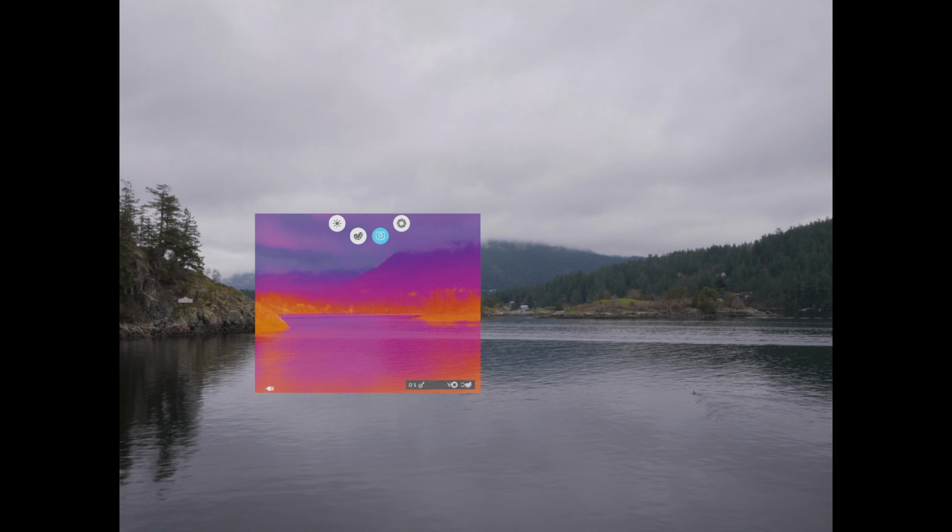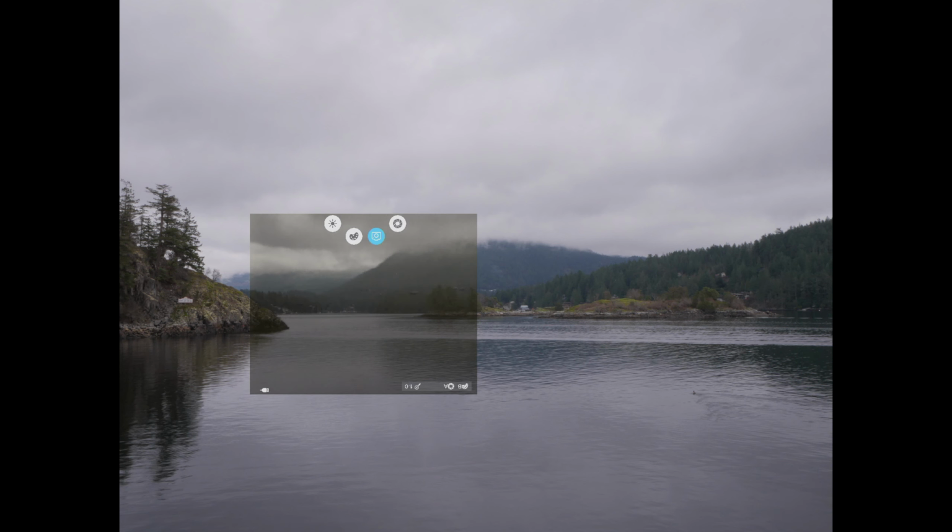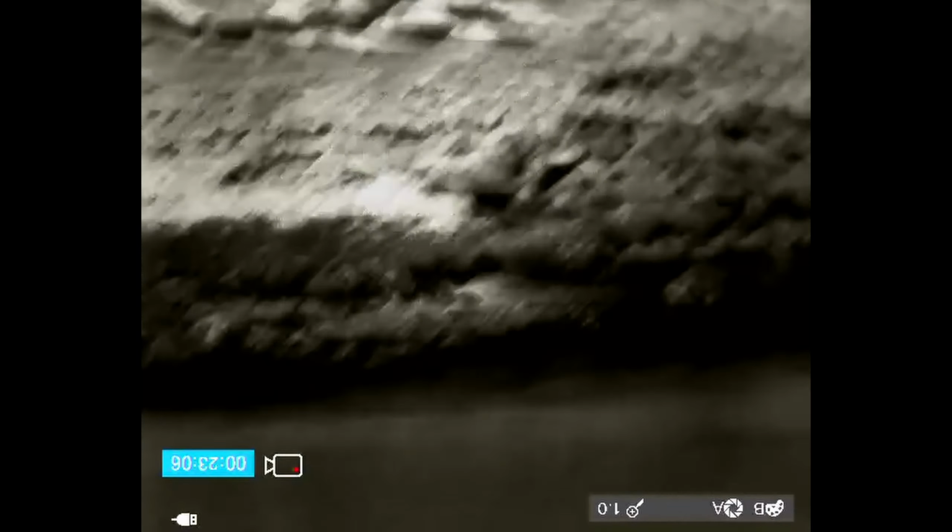This is the color palette called Color. This one's red hot, white hot, and here is black hot. I think it might be my favorite. So with all that in mind, here's me going through some sketchy stuff.